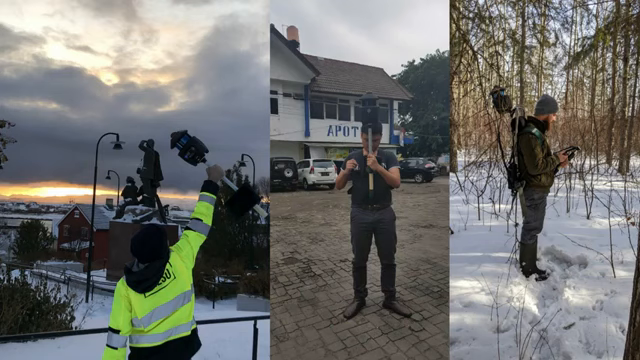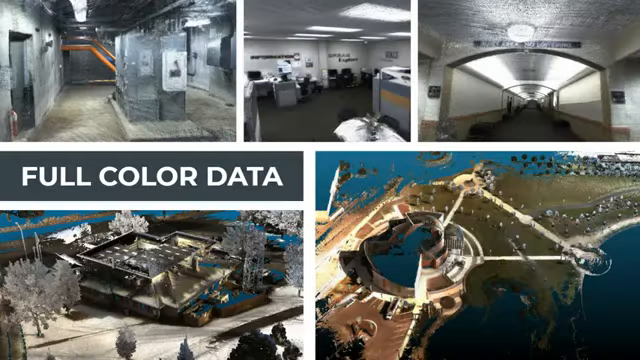And as it being a SLAM system, it really excels in complicated environments and environments where you don't have GPS signals, so like GPS denied environments that a lot of other systems will struggle to capture the data.